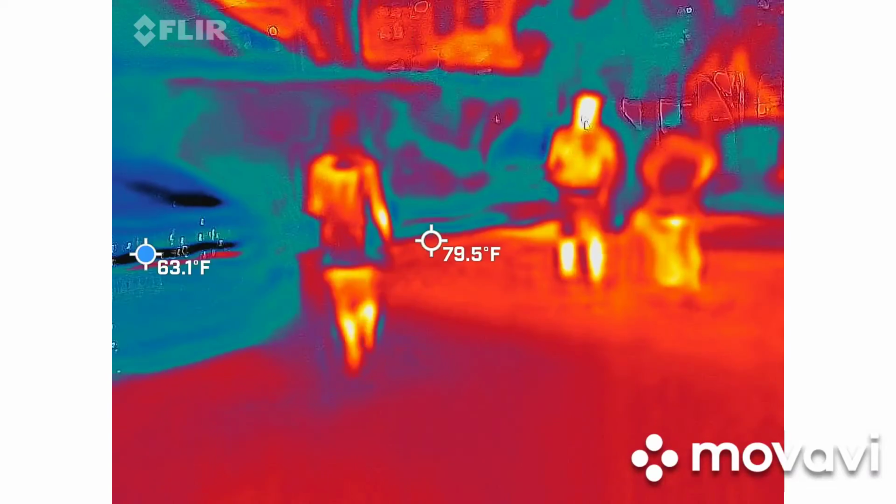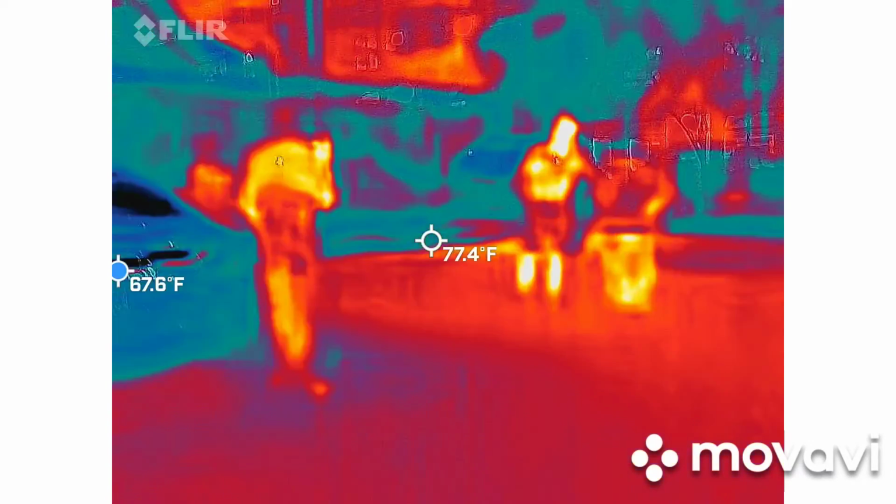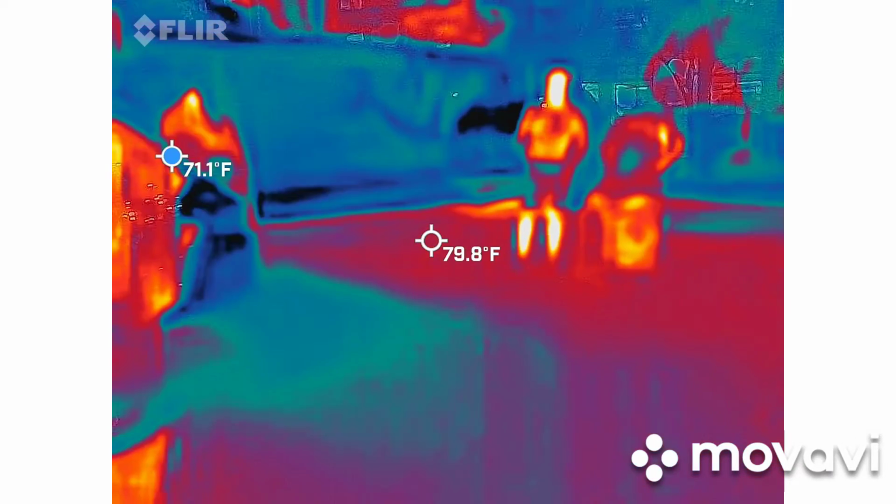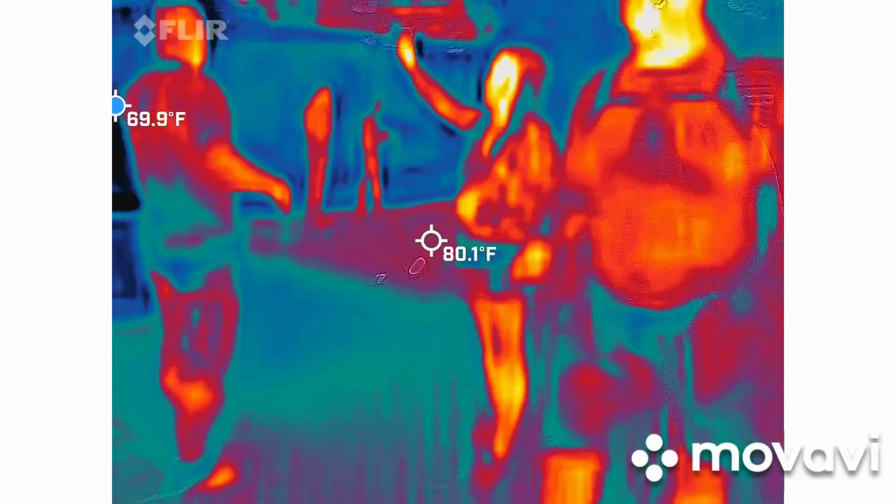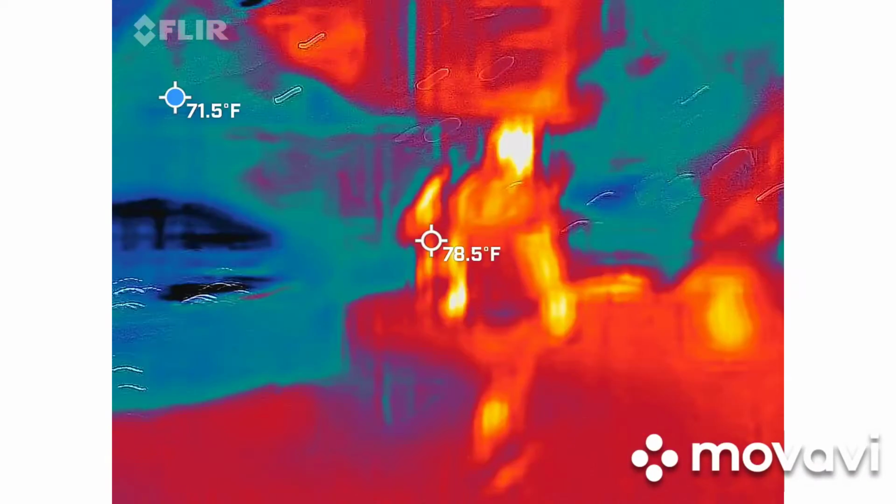Where did he say to go by the front? That's what I want to get. Camper? This size right here.